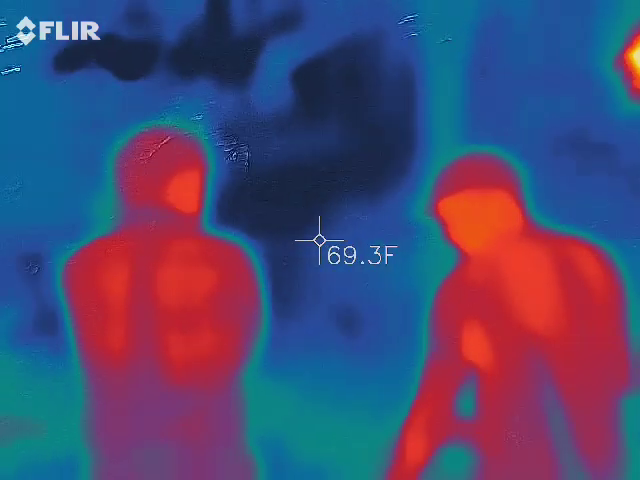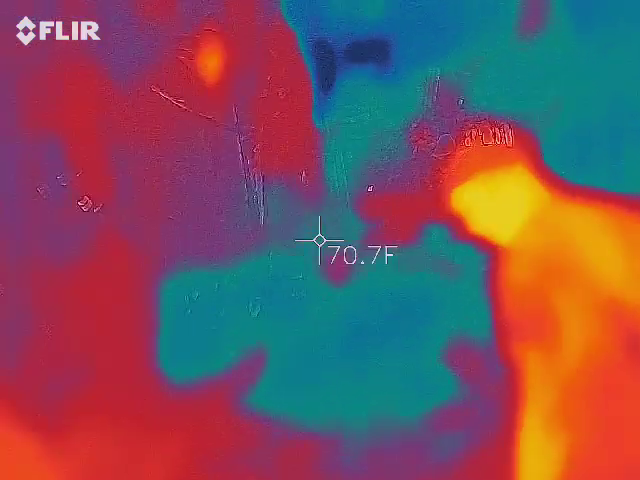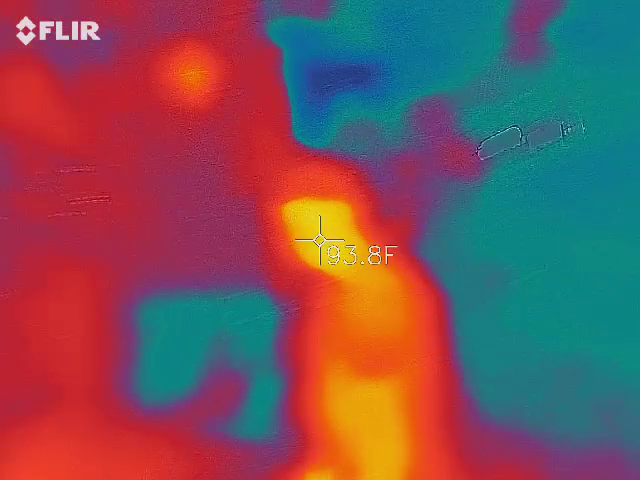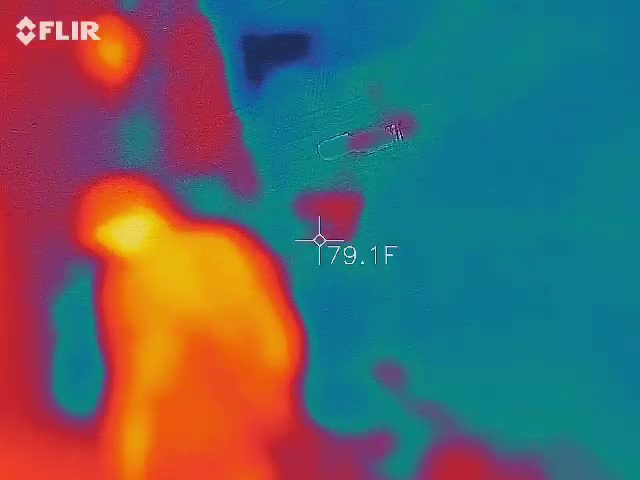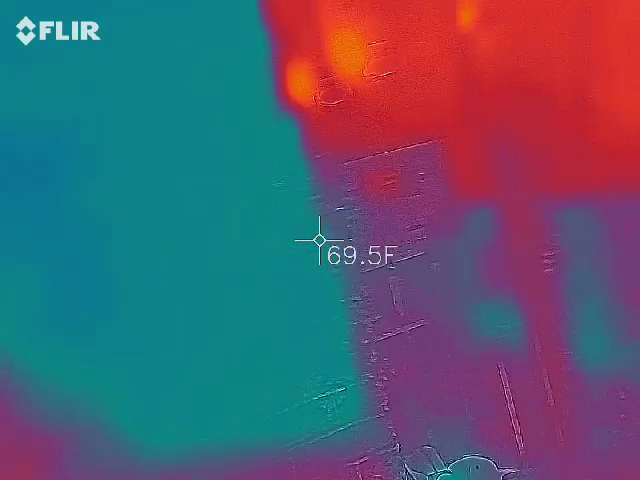Just stepping on some of the fingerprints. I don't know if anybody's ever pointed those out to you guys. These are the older stones. They're starting to hit the older stones here. Oh, and look at the line. There's a lot more.